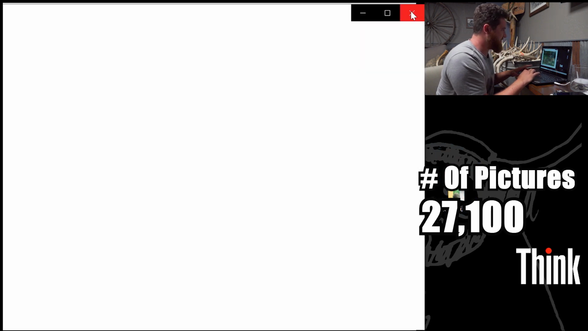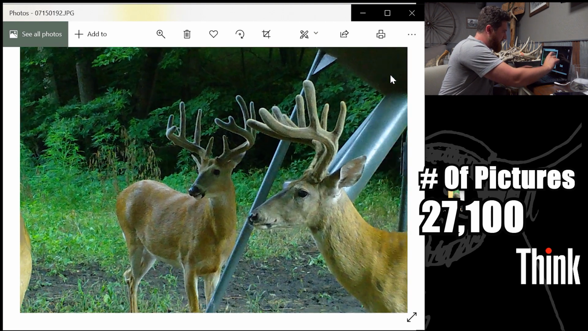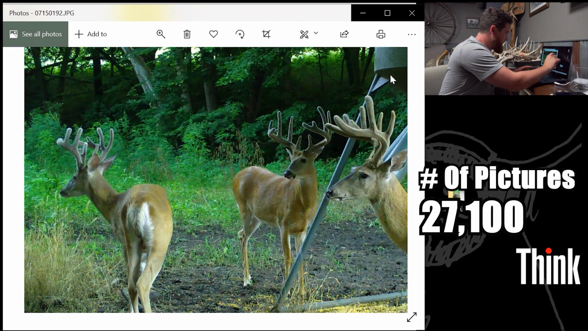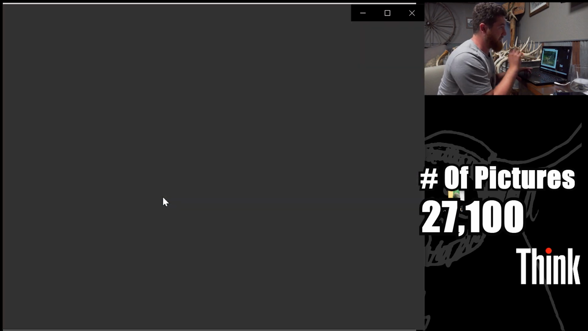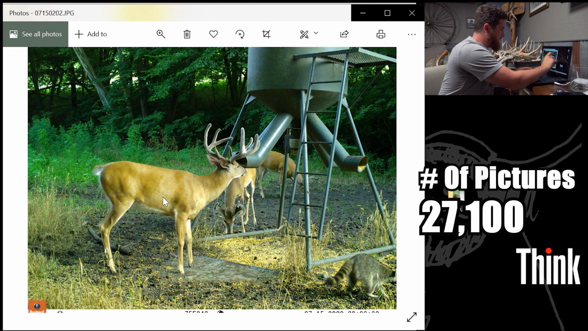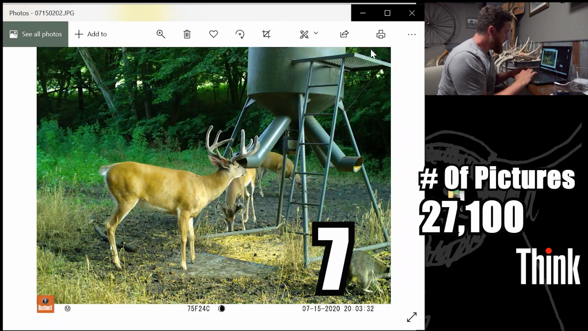And then usually as the season goes on, this spot tends to get a little worse, just because they start to spread out more. But I don't even know what deer that is. So cool. So here's the second one of this group. Not number 2, if we're going off the number system, but the second one of this food plot. This is a great picture of him right there. Just an awesome buck. Love him.